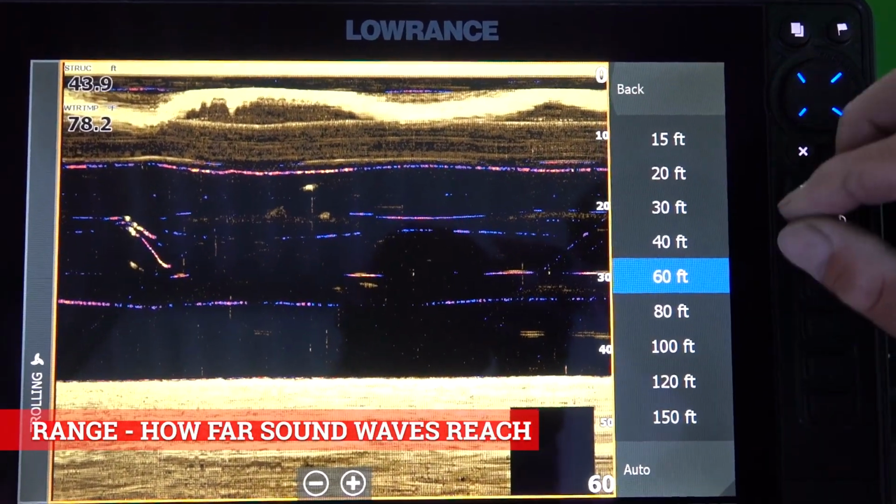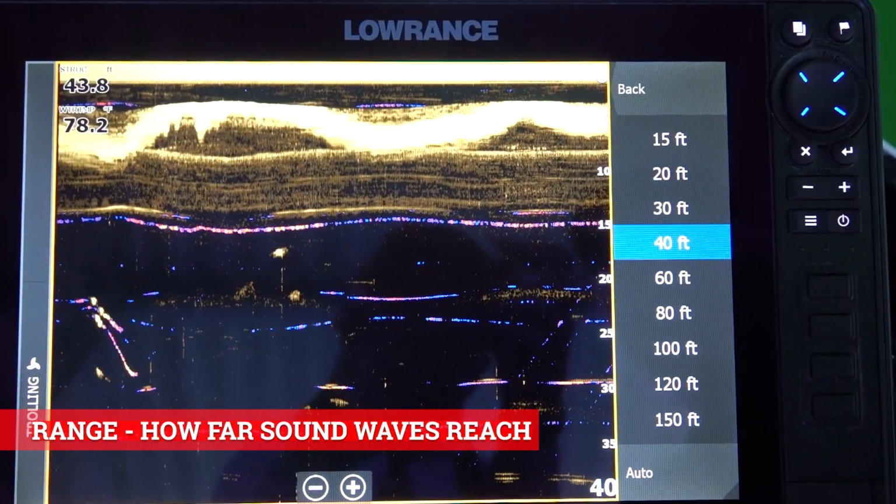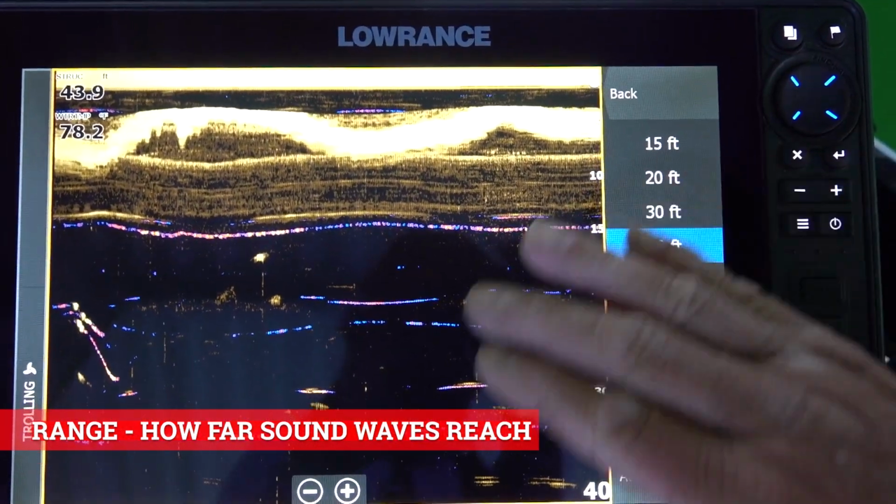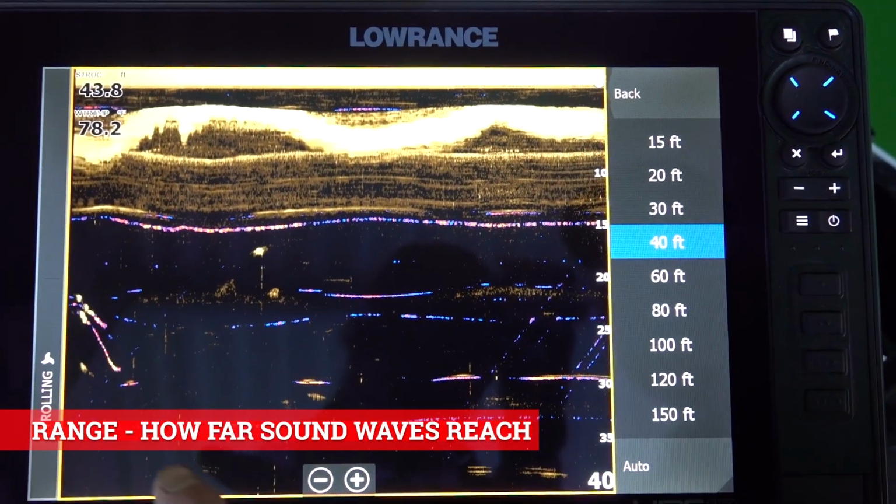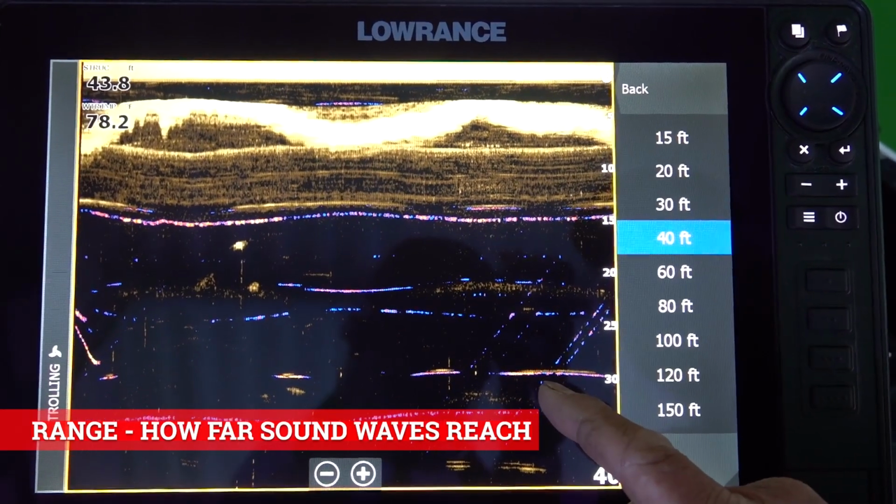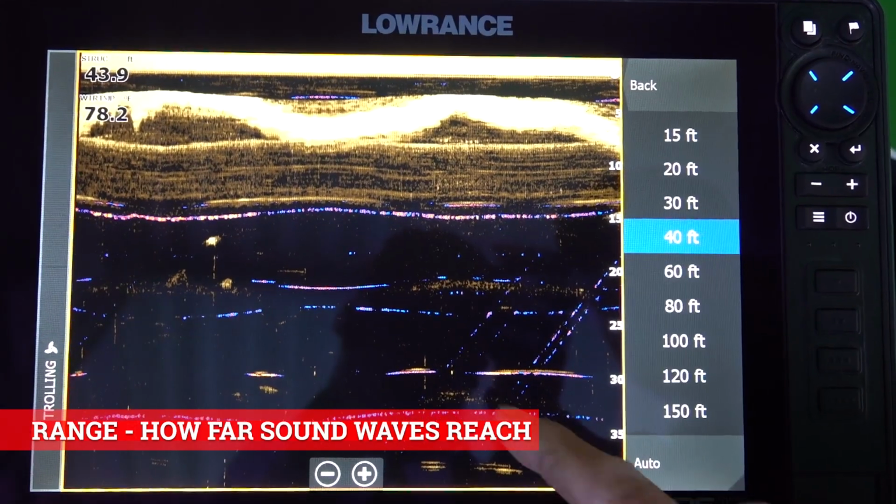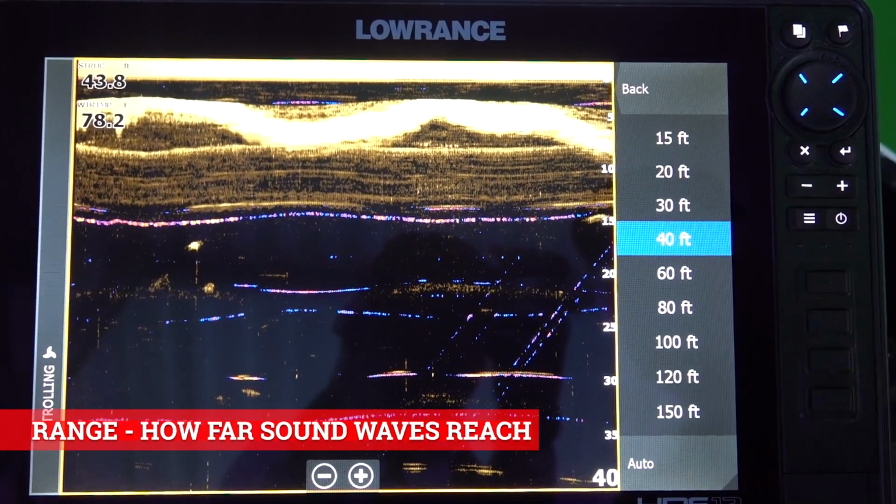And what happens is when you put it on manual, you're opening up the screen. So if I knew I was in 43, I would open it so I get a better picture and I could actually see the targets a lot better. Anything you see like this in a line, the reason it's showing straight across the screen is because I'm not moving. The boat is anchored.